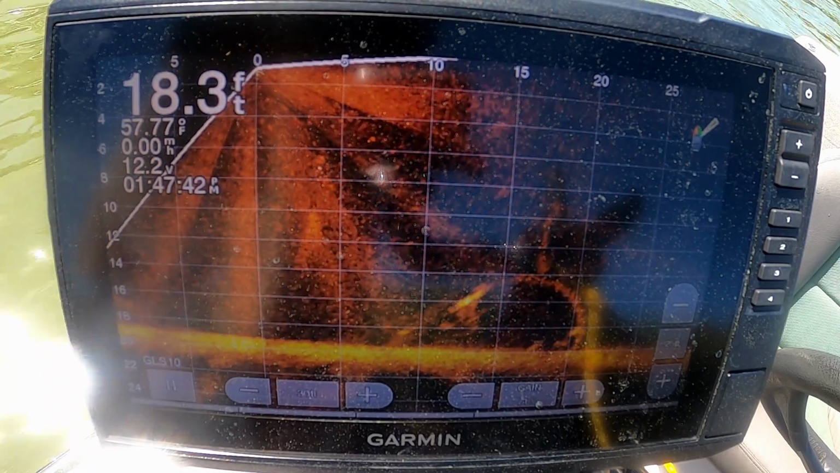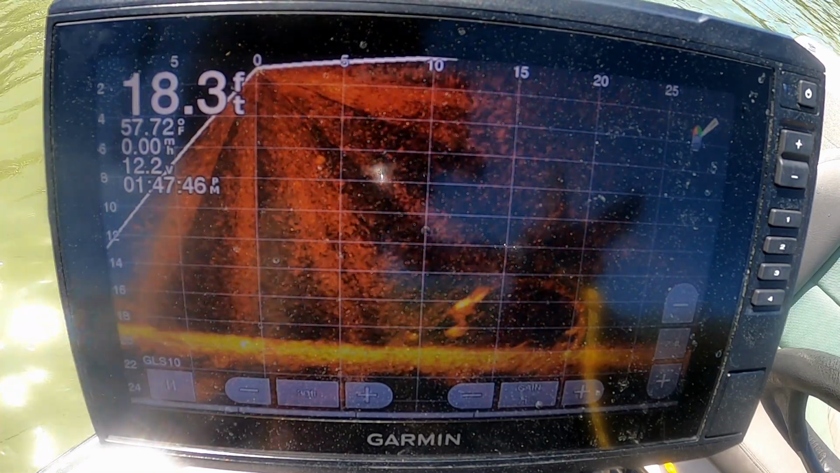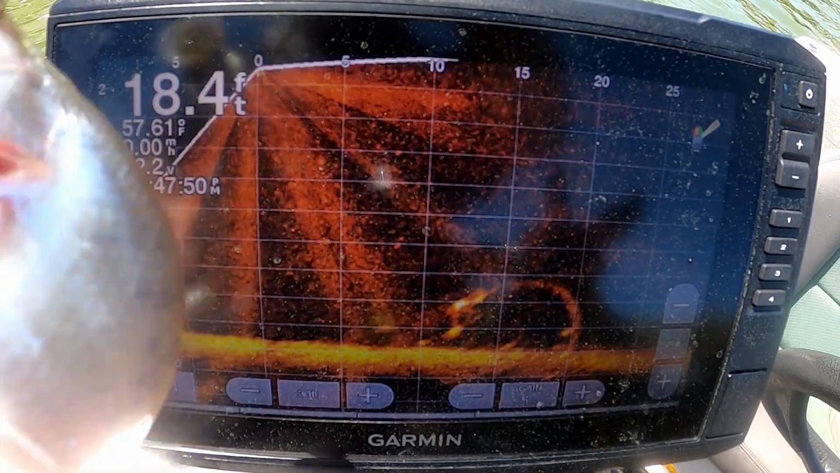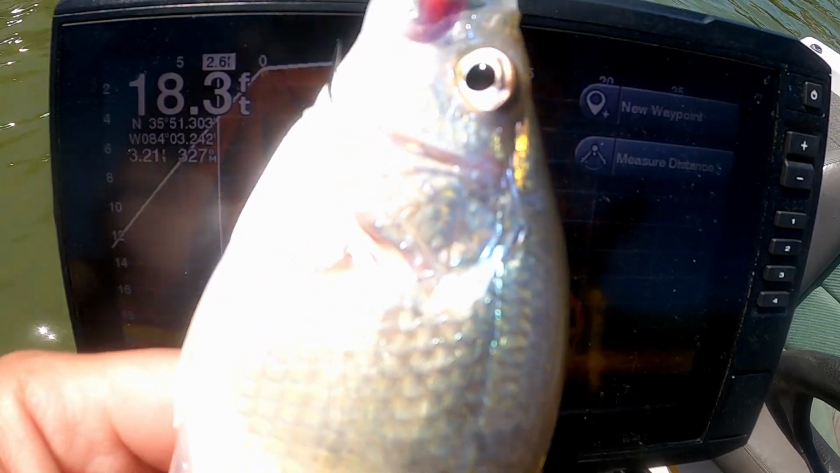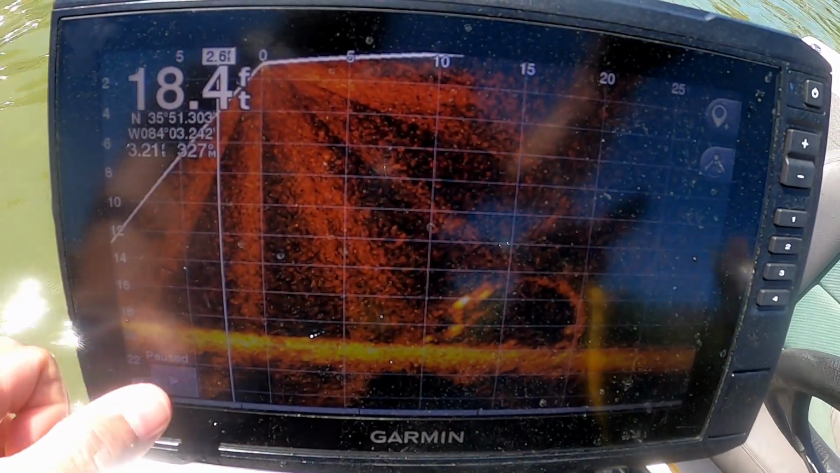There we go. That's a little bitty one, but man, he inhaled it. So that's a tiny one. But I just want to show you how that's just a change in color.